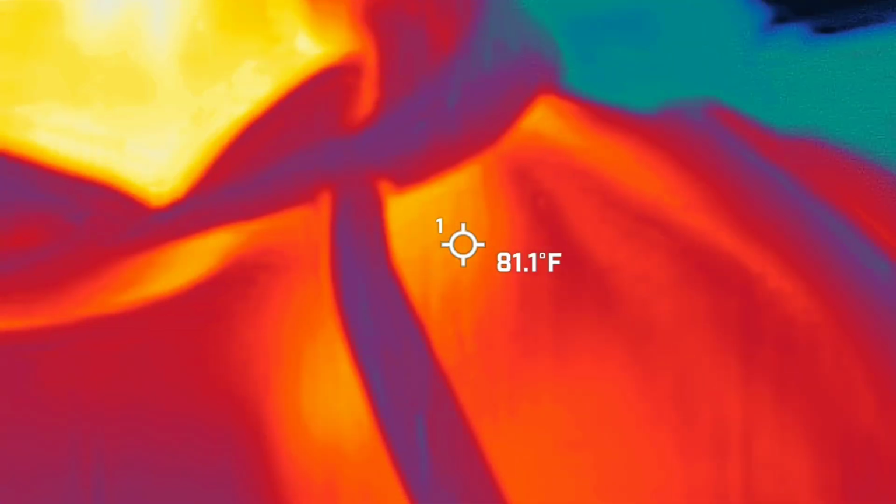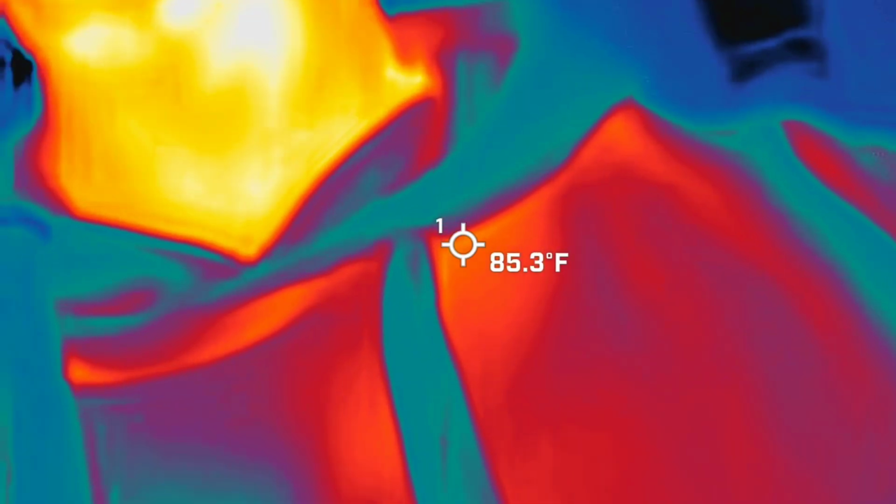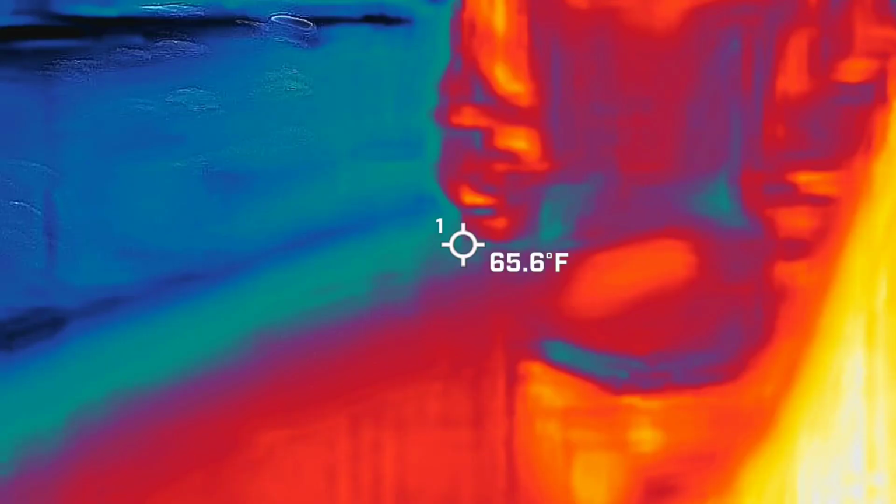So does this capture something every single night? Not necessarily. But when we do capture it, it is a holy shit moment. I'm just going to put it out there. Like, it is a holy cow. So with this one, we're going to do a few starts and stops.